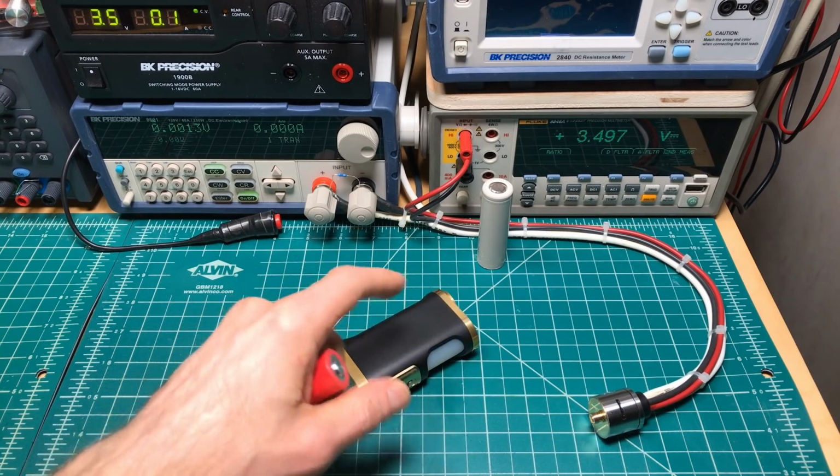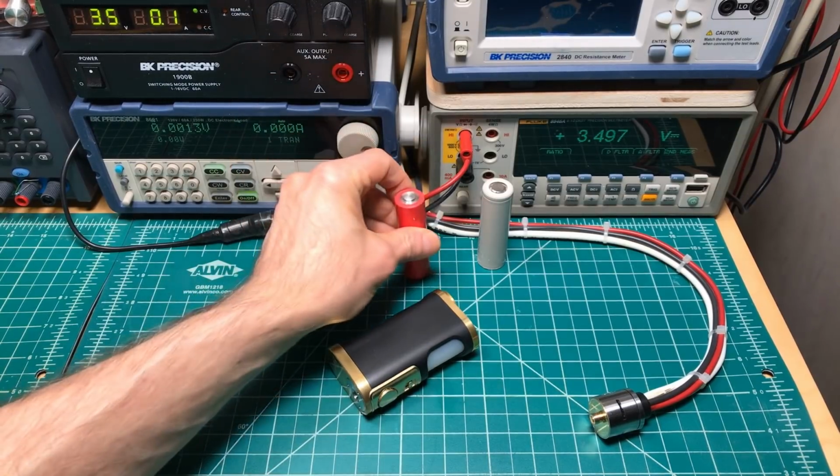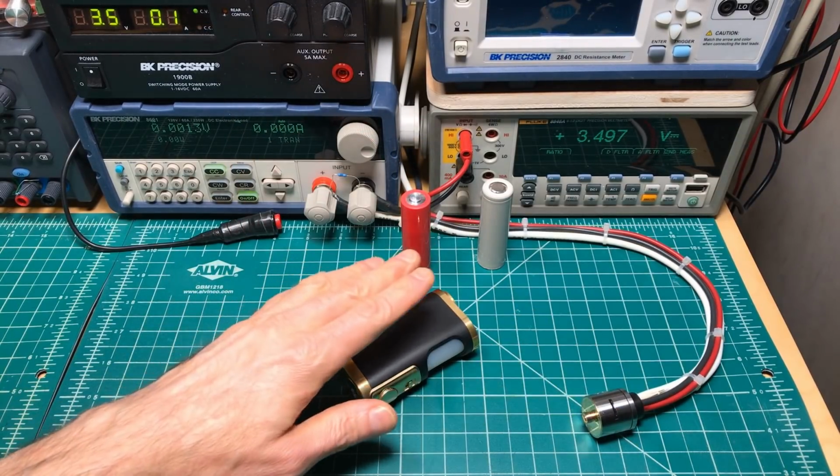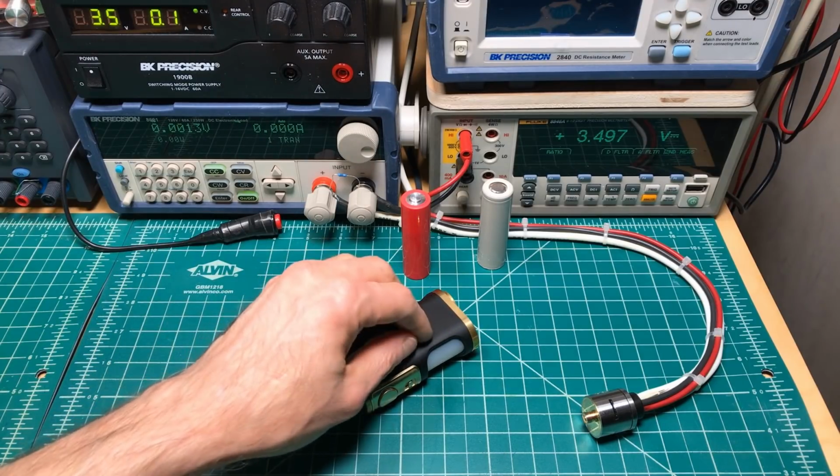And then later, when I post the table, I'll subtract the effects of the voltage drop through the slug and through the atomizer, and you're left with just the power lost in the mech. So you can directly compare power losses for the different mechs from the table.